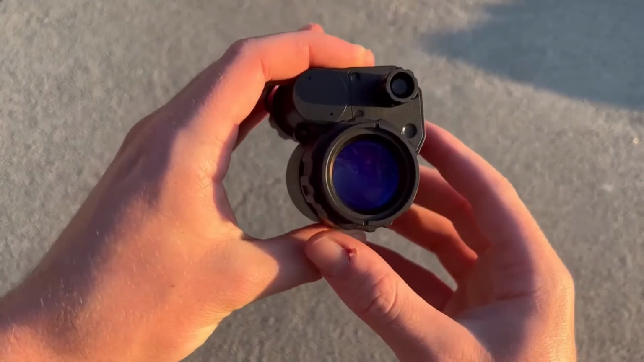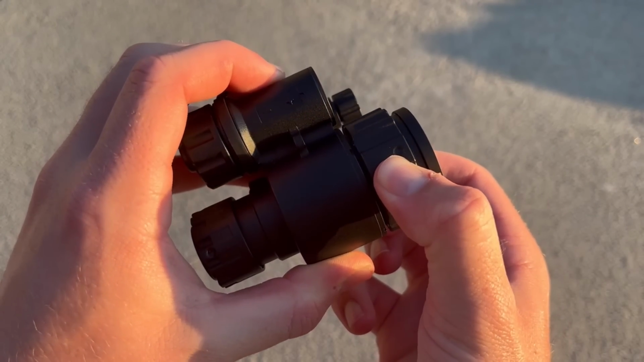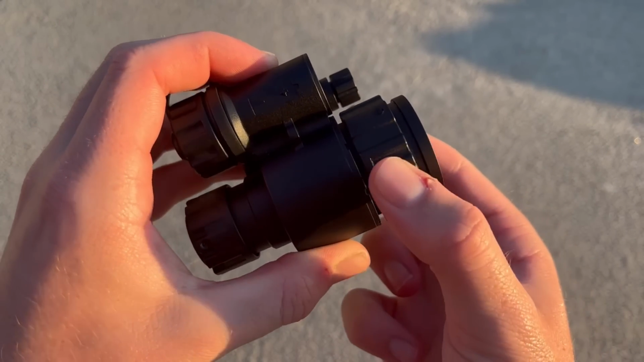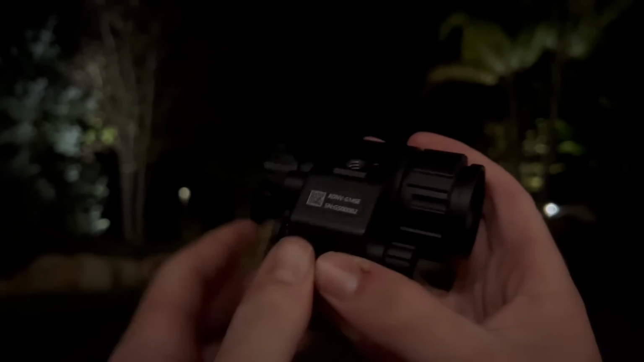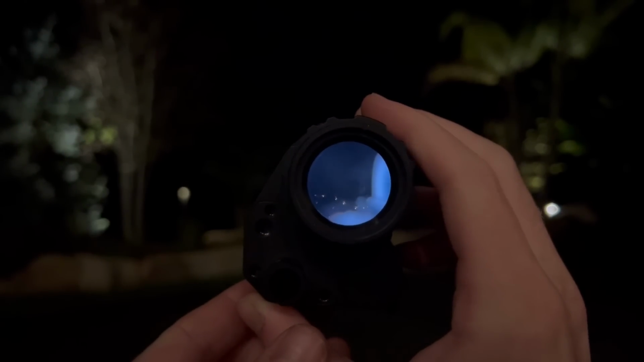Moving on to the back of the device, starting with the ocular lens. The eyepiece can be adjusted with the diopter from -4D to +4D and has an advertised eye relief of 20 millimeters. Below the eyepiece is the control knob. This knob controls every feature on the NVG. Holding down on the control knob turns on the device. Double-clicking activates the IR illuminator.